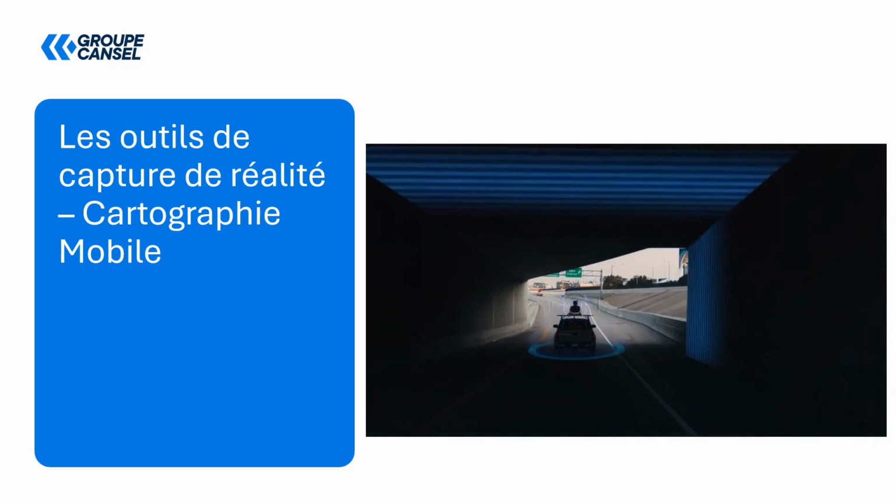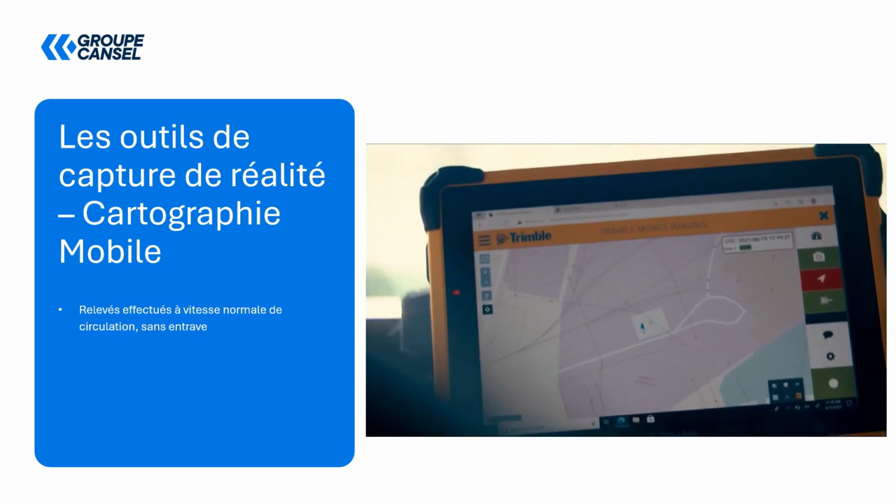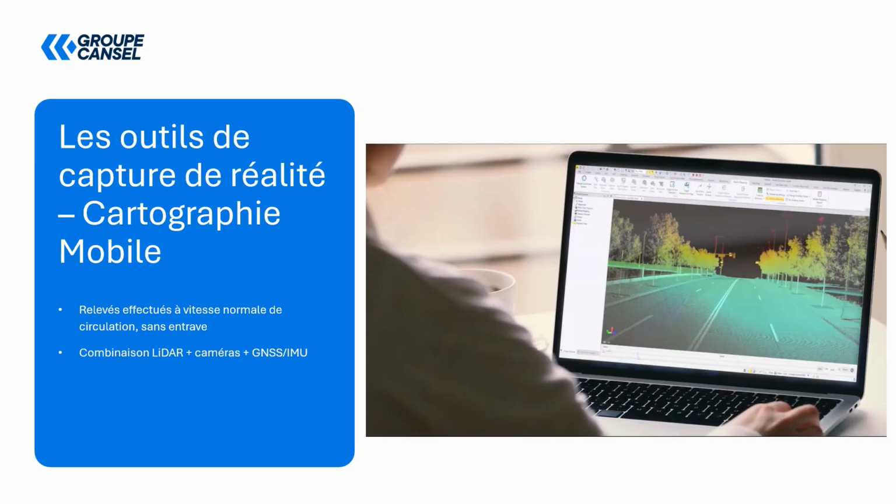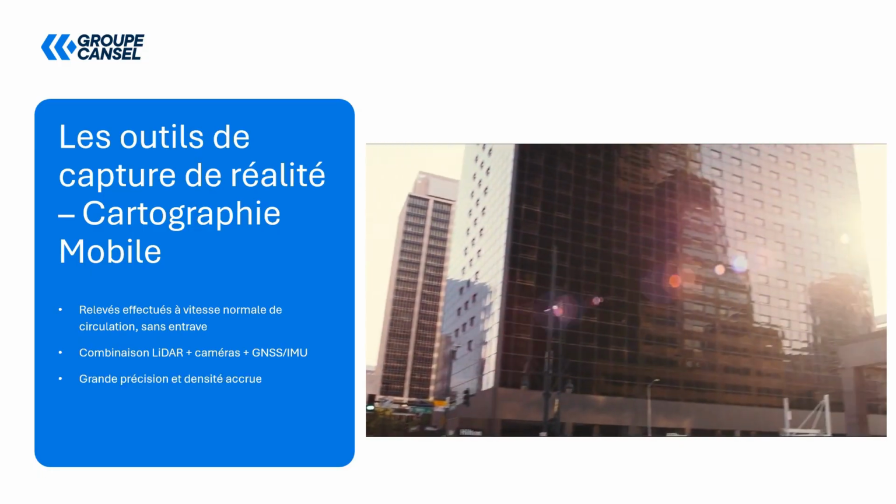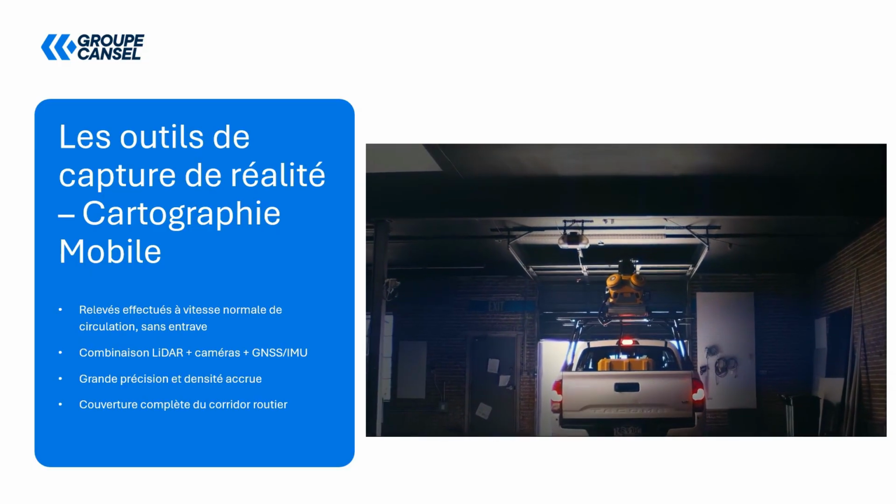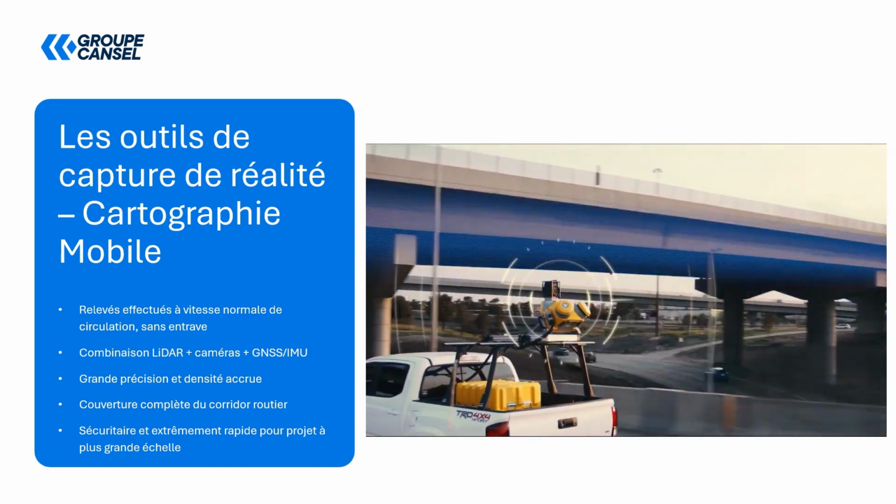And now the last thing I wanted to talk to you about is mobile mapping. So this is really the core of today's presentation. Surveys are carried out at normal traffic speeds without impeding traffic. So we'll have a combination of LiDARs, cameras, GNSS, and inertial sensors to achieve high accuracy, as well as complete coverage of the road corridor. It's the fastest, safest, and most productive method for large-scale projects in terms of reality capture, as we've been discussing since the beginning of the presentation.